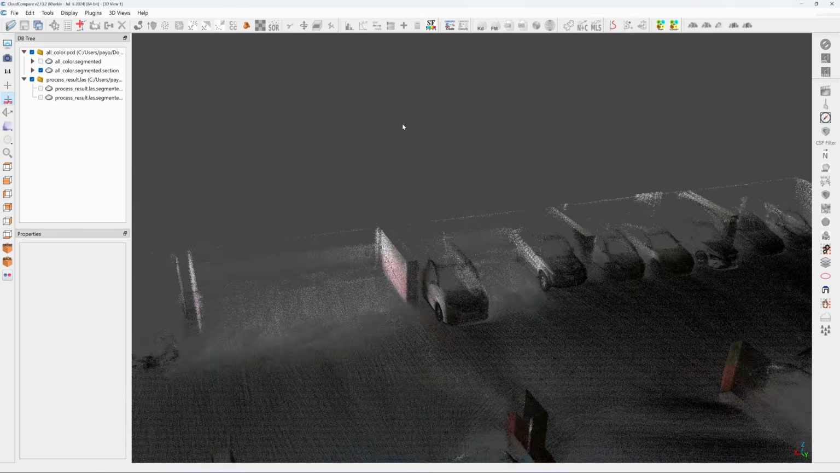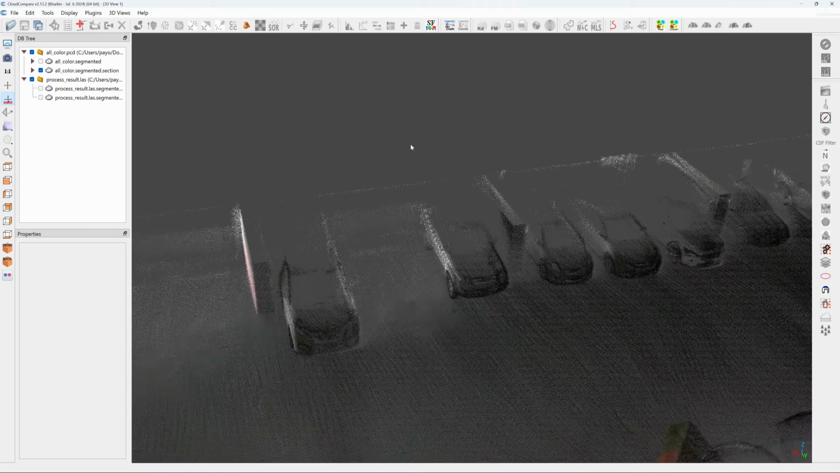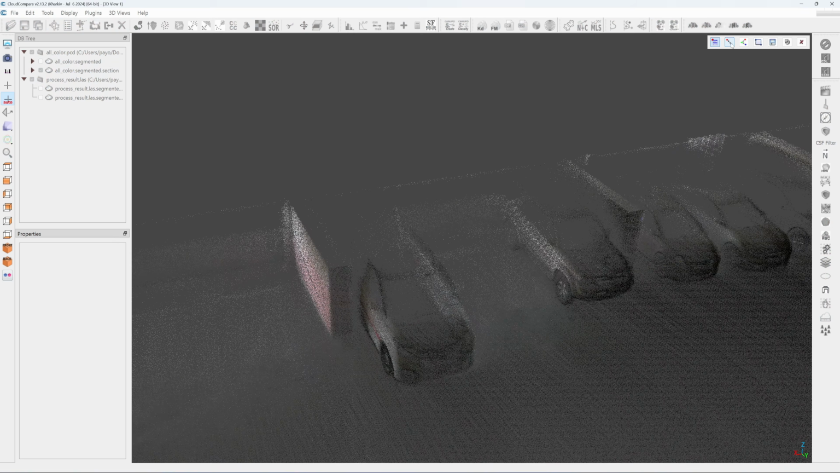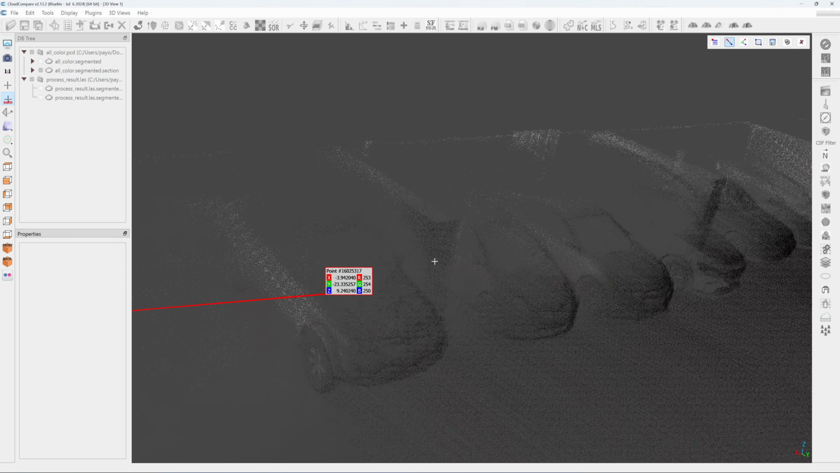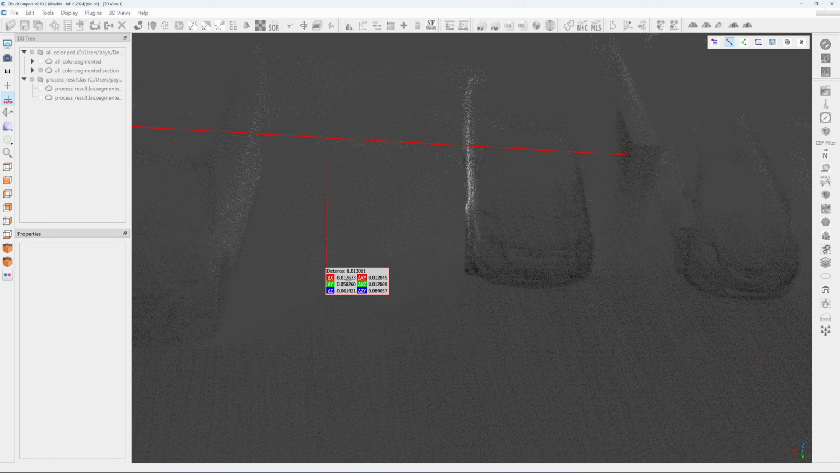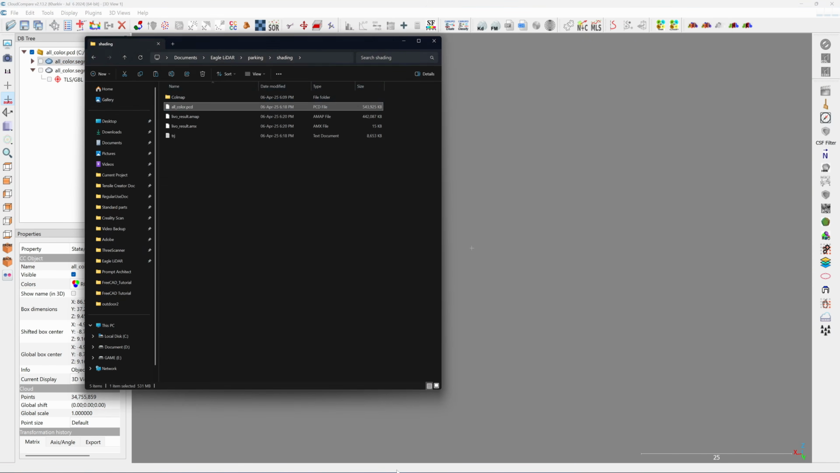Okay, and if you want to check the dimension of the construction site, let's say column span, you can click on the point cloud and click on here, and then click on one of the points here, and the second point be here, right? So you look for delta x 8.012. Okay, let's move to the next point cloud that we're going to use.